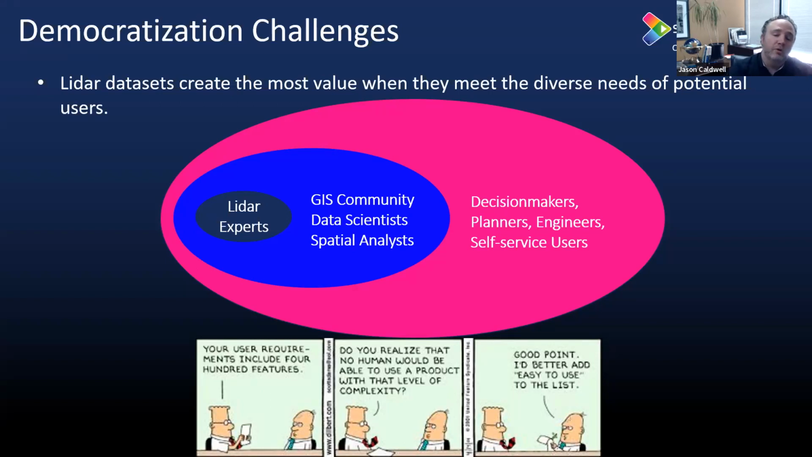This pink box, or I say box, but oval, is where we see a significant potential in terms of ROI return. This is where the decision makers, the planners, the engineers, the people that are the non-geospatial focused people, but want to use the LiDAR data to answer specific questions. And so in this case, what we're really trying to achieve is providing them with tools like decision support systems and other types of tools that answer their question specifically, rather than just being focused on the data itself.